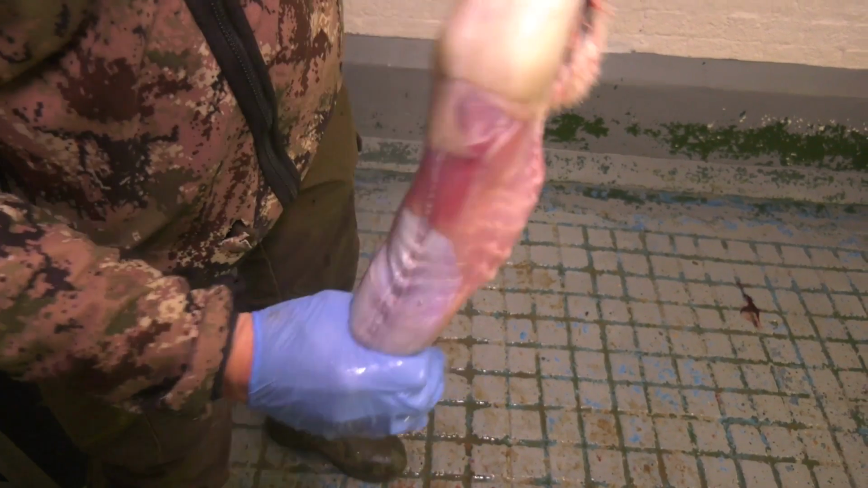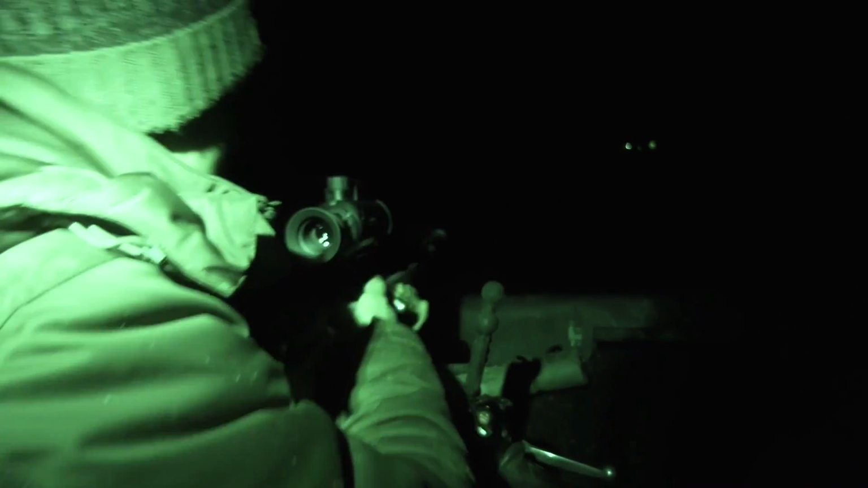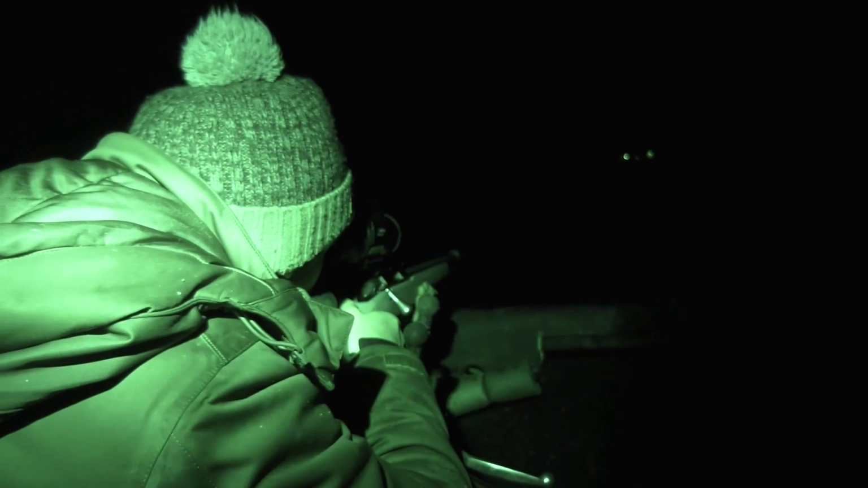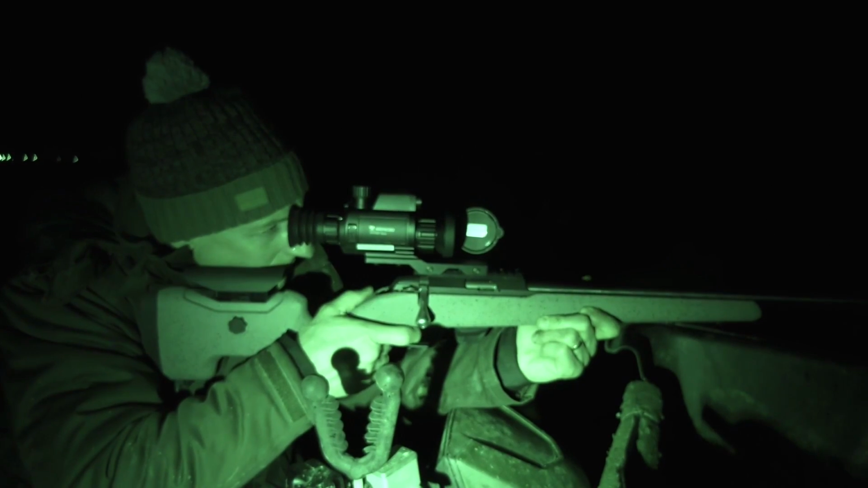pull, turn over, and pull away. So you've got a very, very clean carcass. Again, presentation is key, and our rabbit looks clean, fresh, and ready for a frying pan, if you have one large enough.